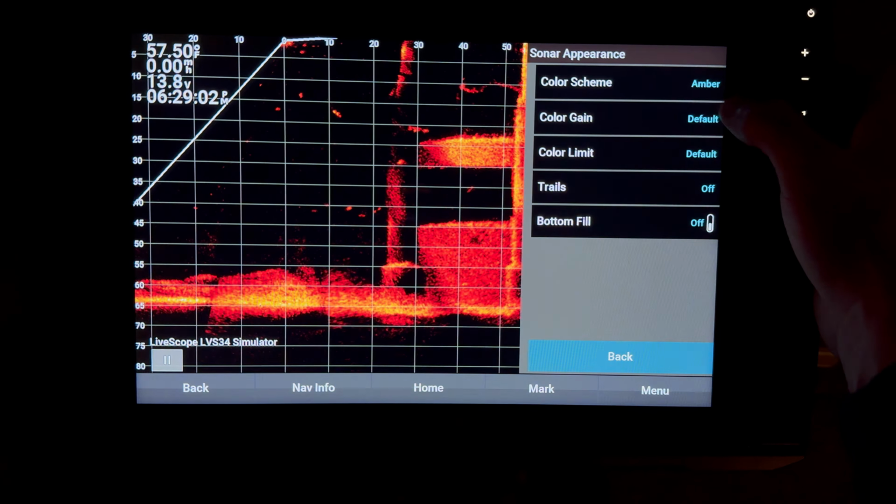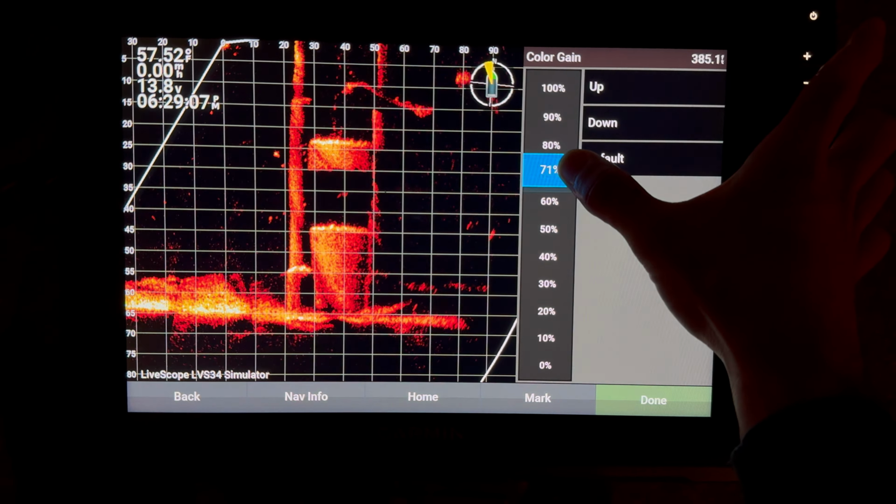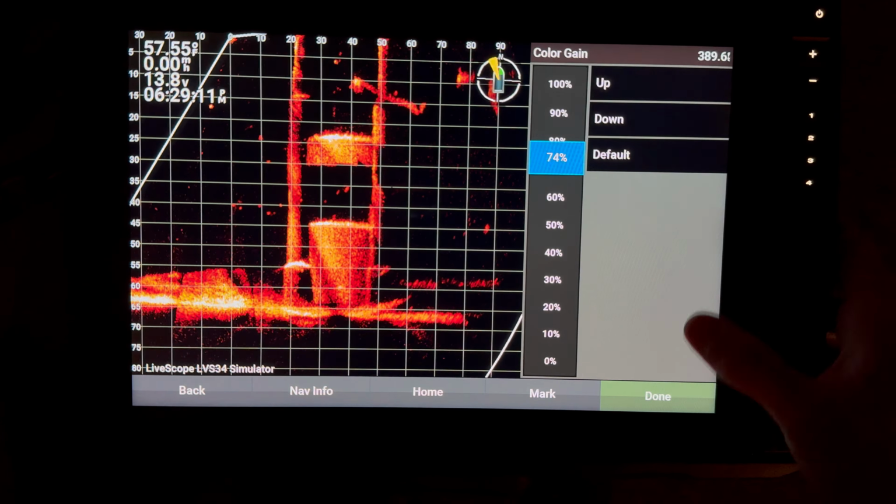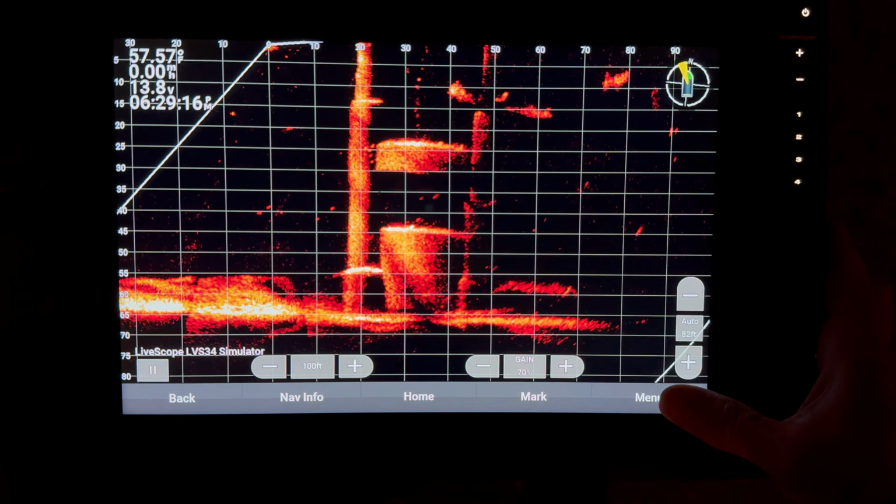Color gain. Color gain is extremely, extremely important. I turn it all the way up to 75. I'll rock it anywhere from 70 to 90. And that's going to, like I said, vary with conditions of the lake. If there's a lot of sediment, if it's clear, those things really matter.